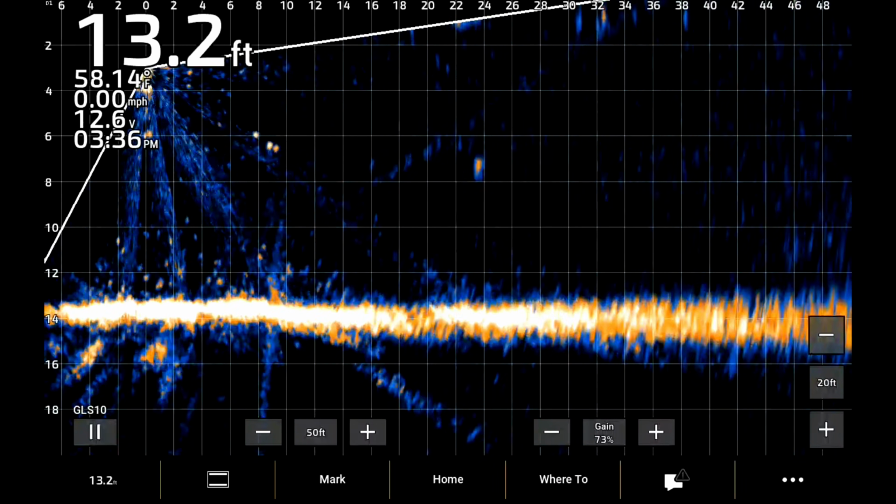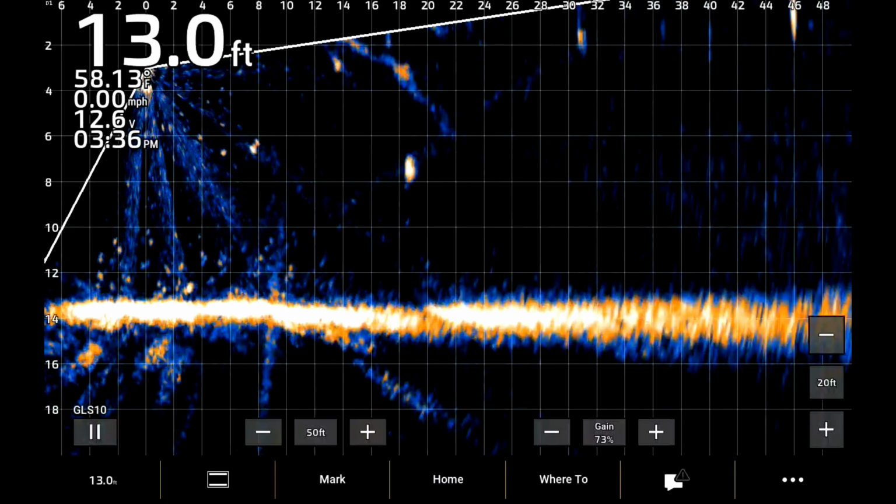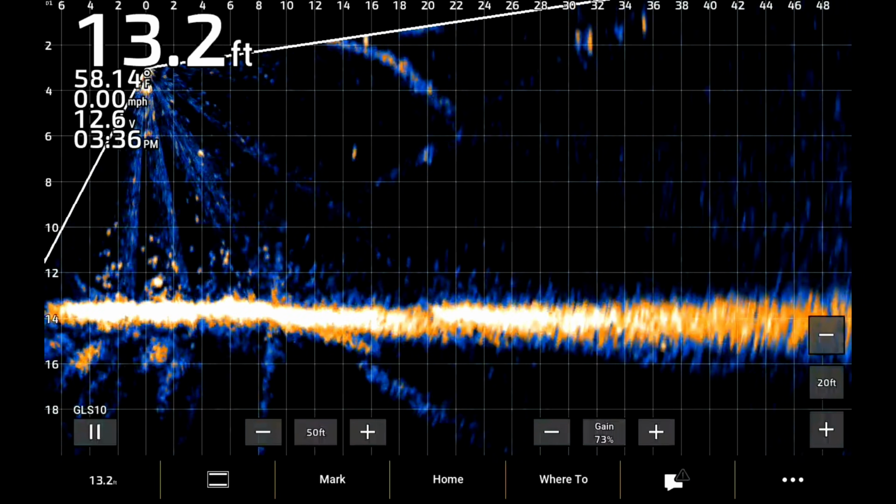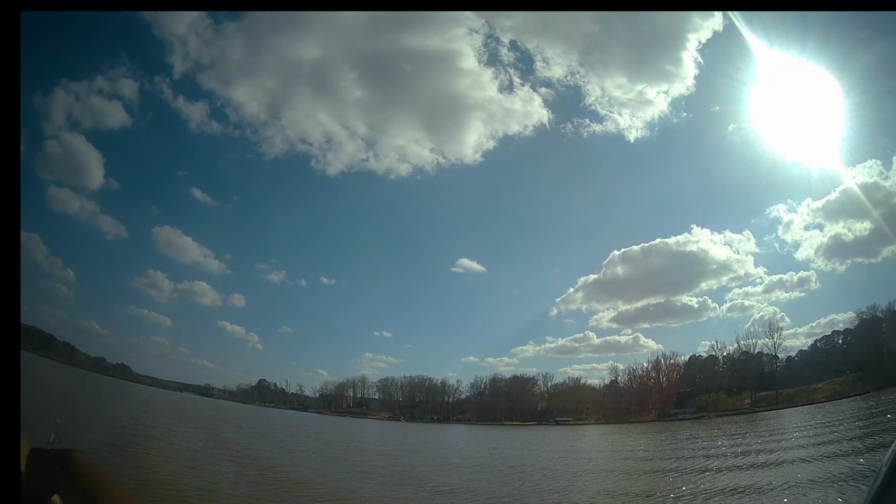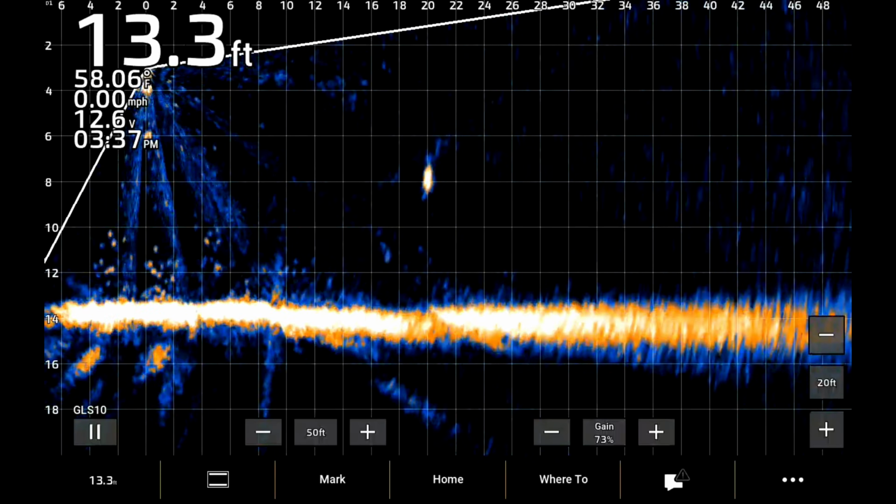There you go. He moved. Here she comes. There she hit it. And I missed it. God dog it. She ain't going nowhere though. She put my pants down. Ain't going to the bottom. That's a good sized fish. They don't get to be big by being stupid.